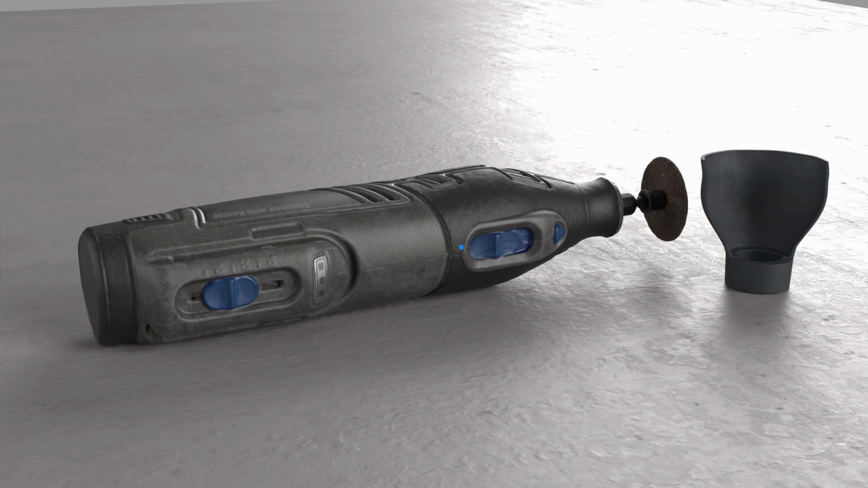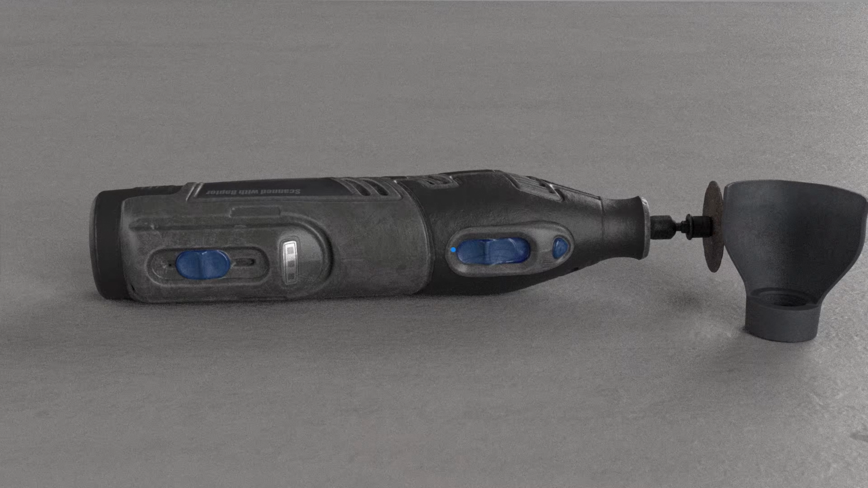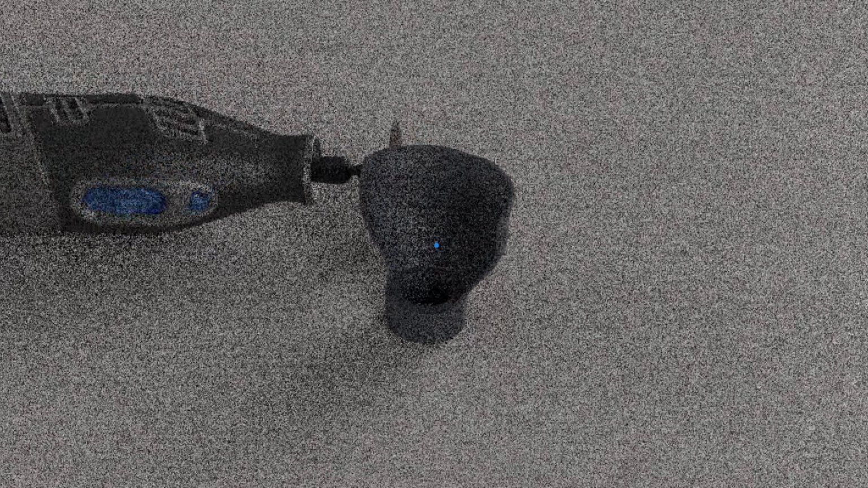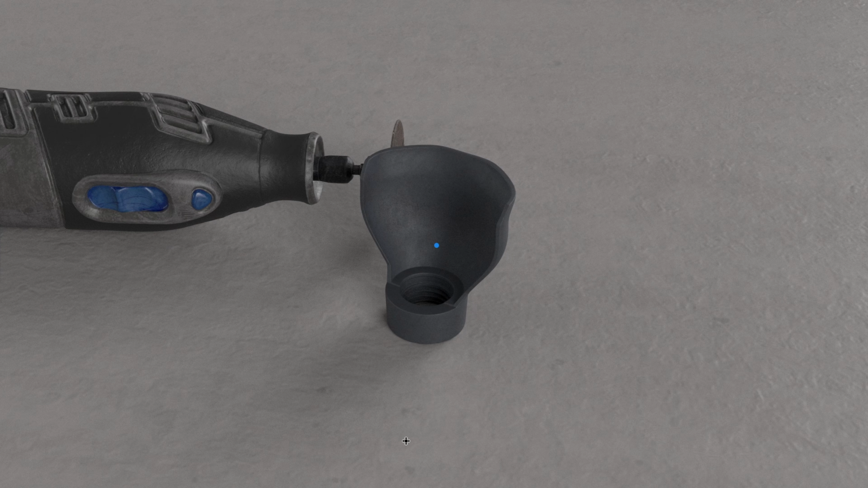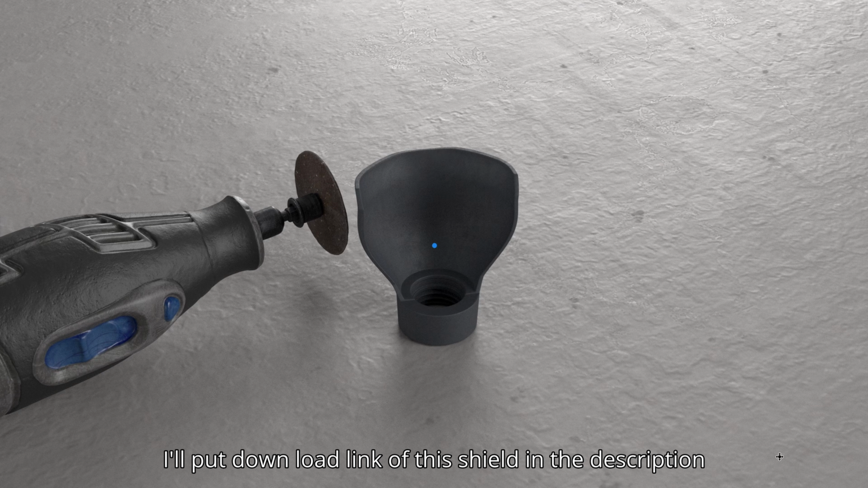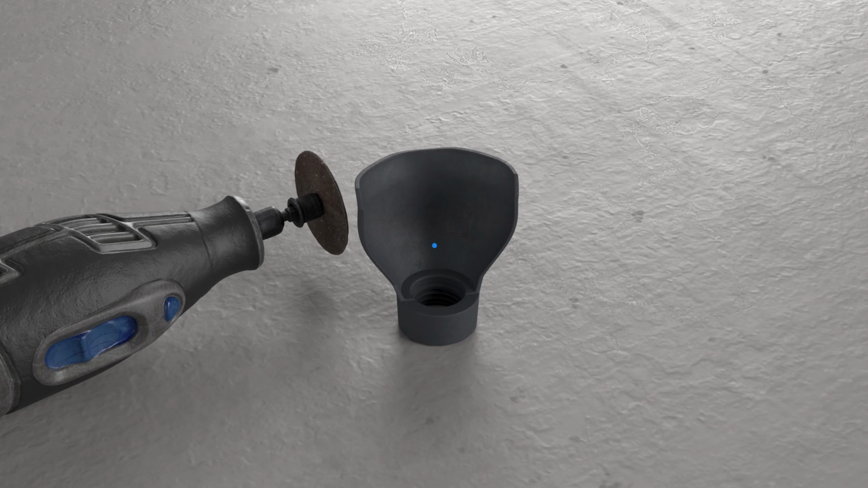Actually, what you see here is not a video, it's a 3D render of what I'm going to scan in this video today. I show you how I make this cutting shield of the Dremel that I designed by not using CAD software, so you can do it very easily from scanning to design without using CAD, and then you can send this model directly to the printer for printing.